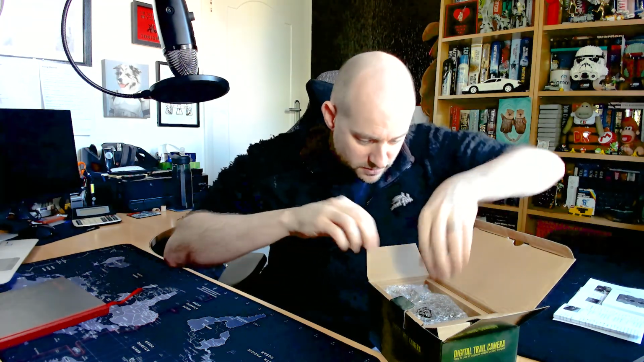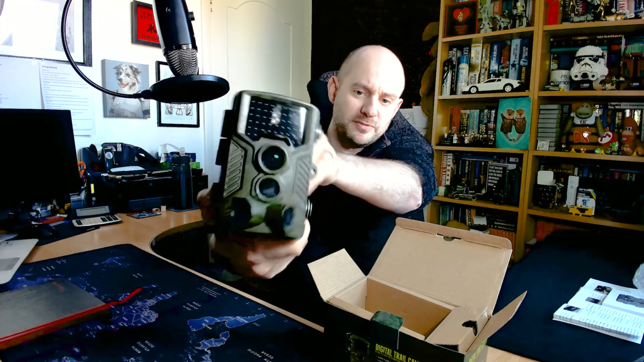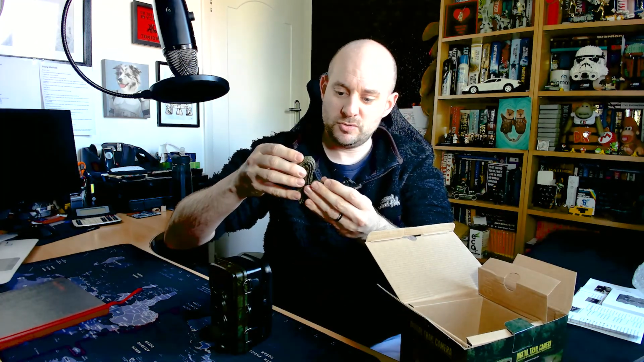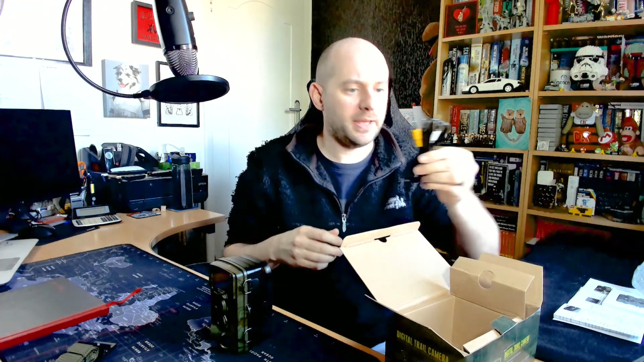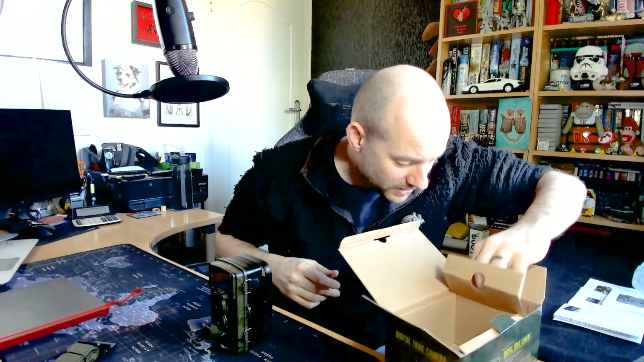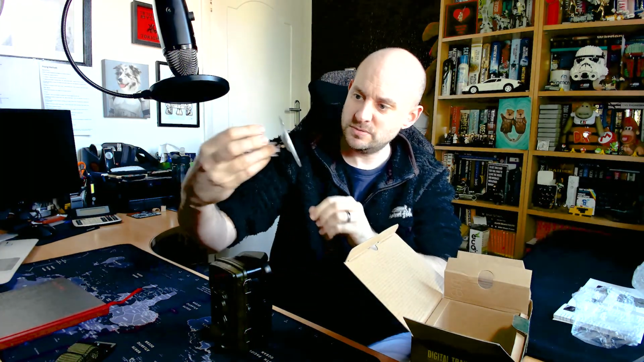We have a bit more in-depth user guide. I assume this is the camera itself. Okay, that's the camera itself. What else we got in here? We've got about. What's that for? I bet that's to strap it to a tree or post or something. Gate post maybe. There's a USB cable. I suppose that's to plug it directly into your TV set if you want to. Audio visual out, and a mount of some description, so you can attach it to your house or something,